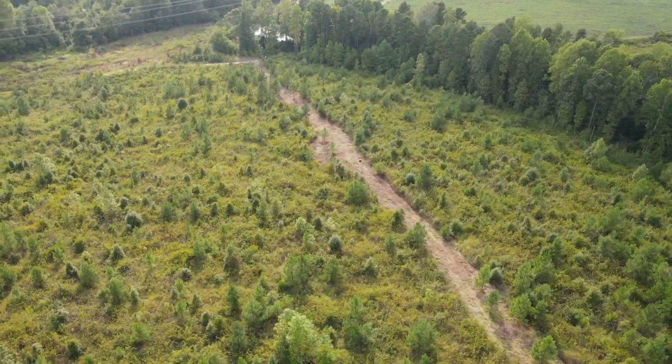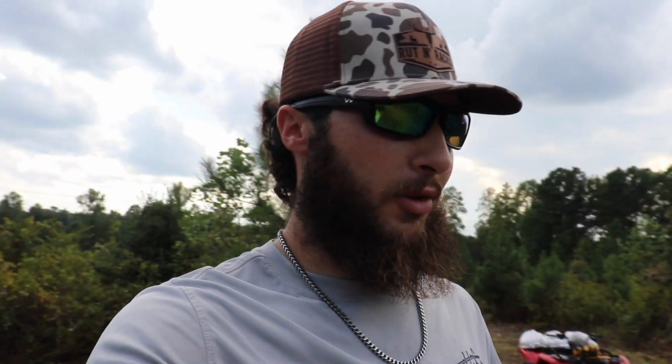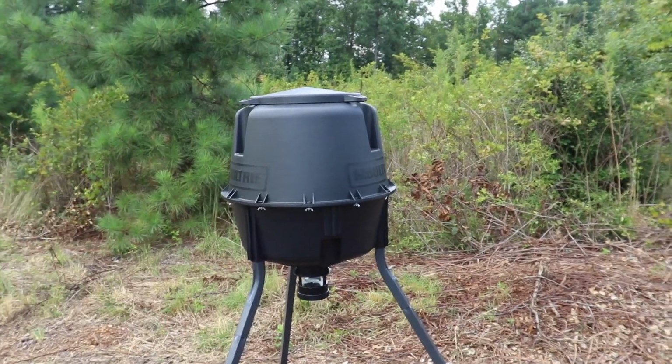Spot number three, so we're gonna do a couple changes right now. This feeder's already here, but there's nothing in it because I gotta throw the stakes, and I'm gonna explain to you guys why. I forgot to say it over there. These Moultrie feeders are by far one of the best feeders I've ever owned because it's everything you need. They're very affordable. Only downside is that they're extremely small.